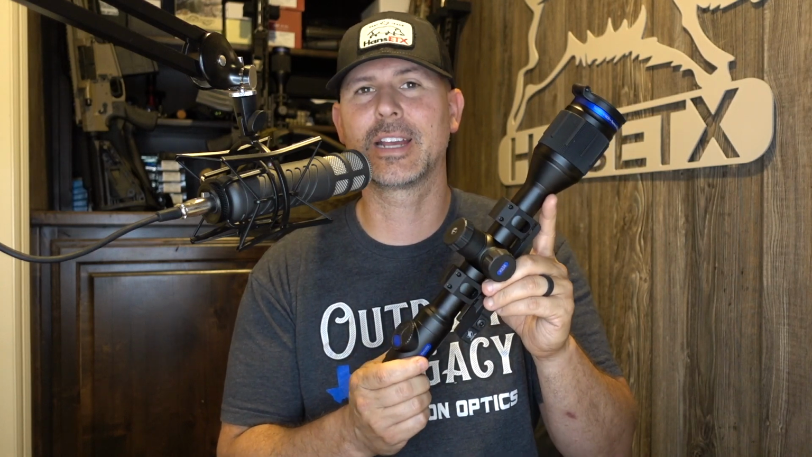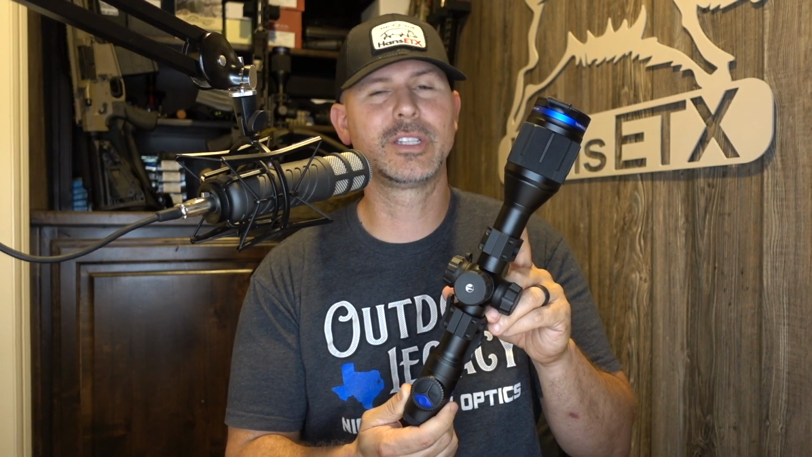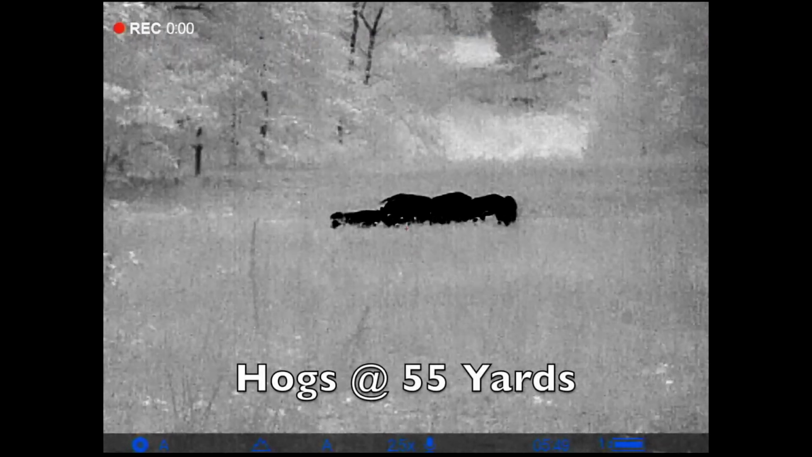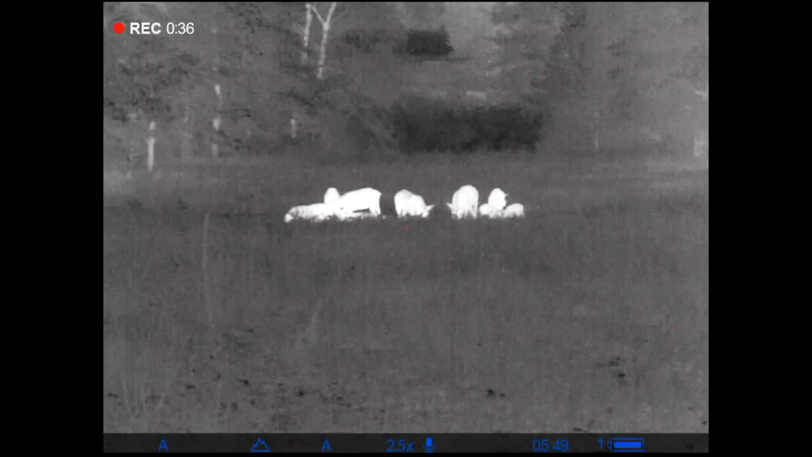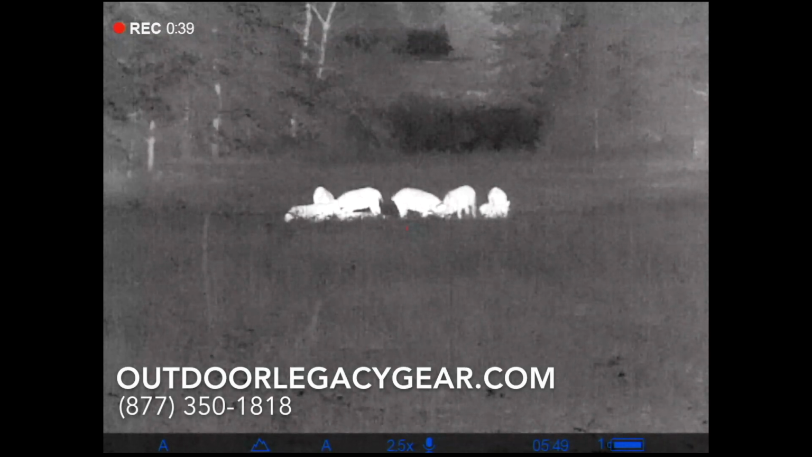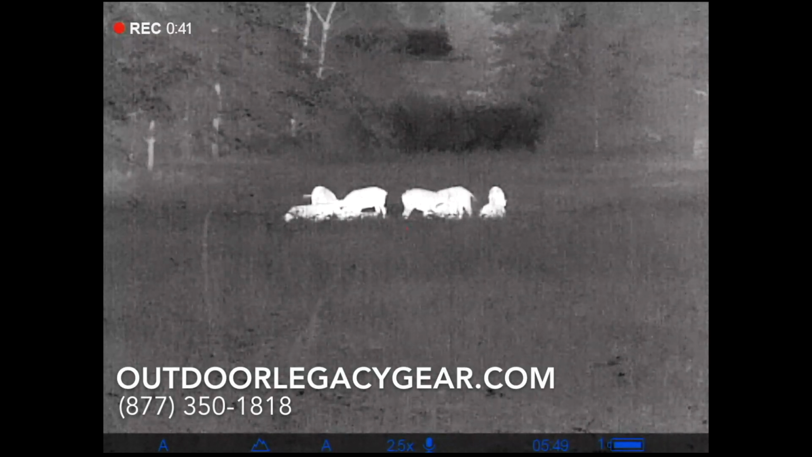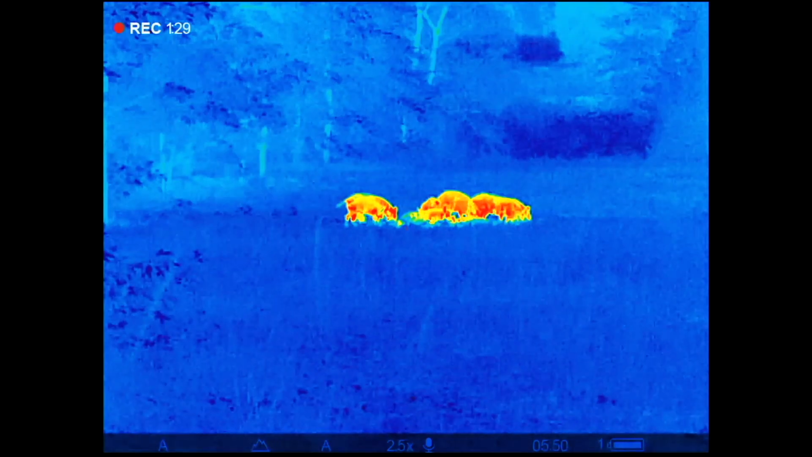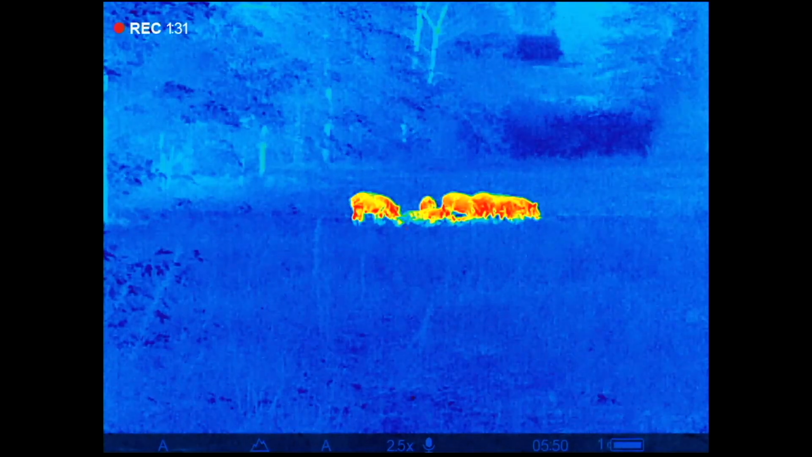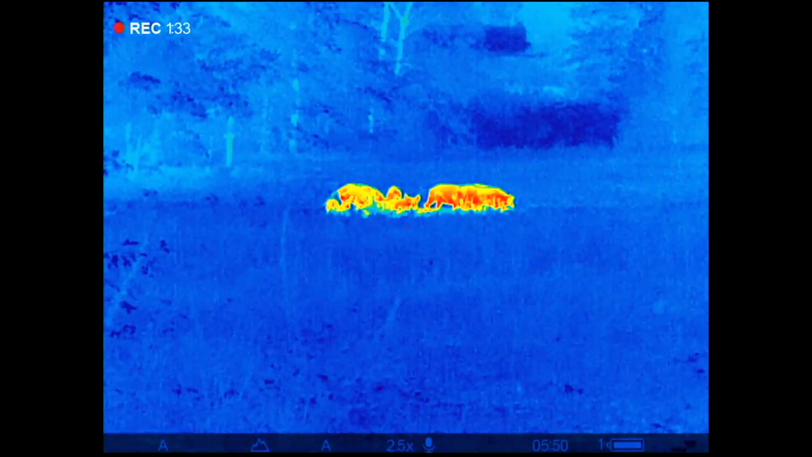So this is the Thermion XQ38. Let's jump right into the specs. The price on this is right at $3,300, $3,299.97. The magnification starts at 2.5 power and goes up to 10 power. The resolution is 384.